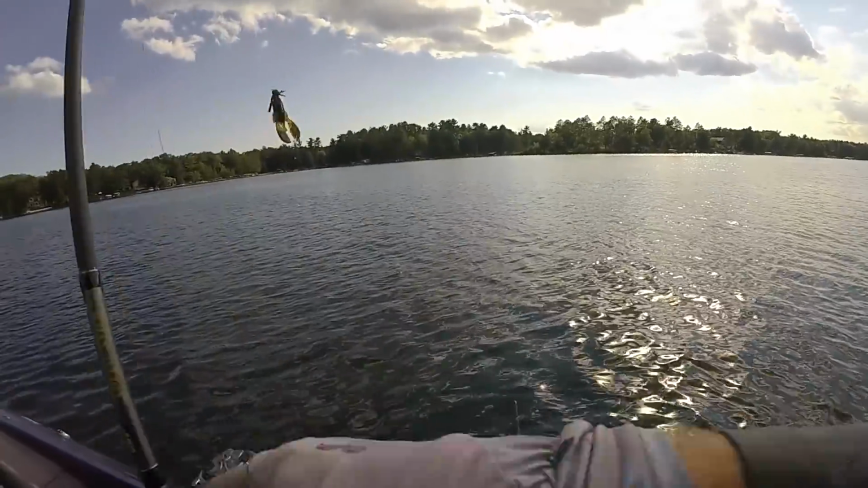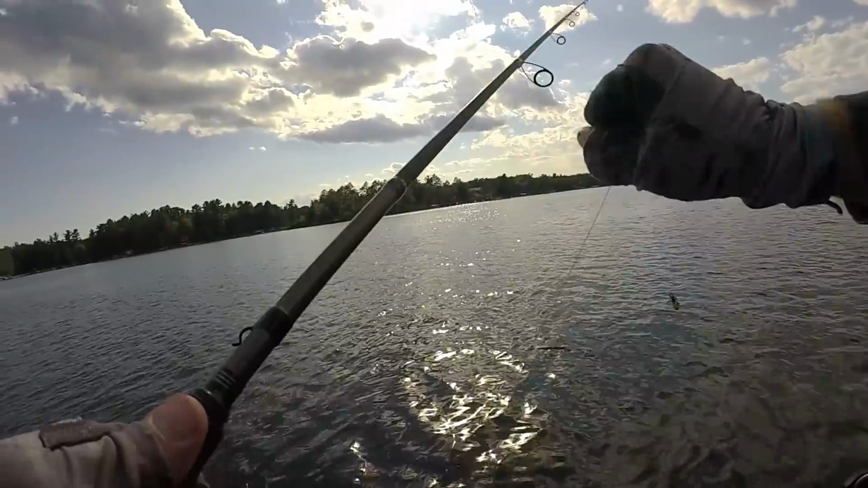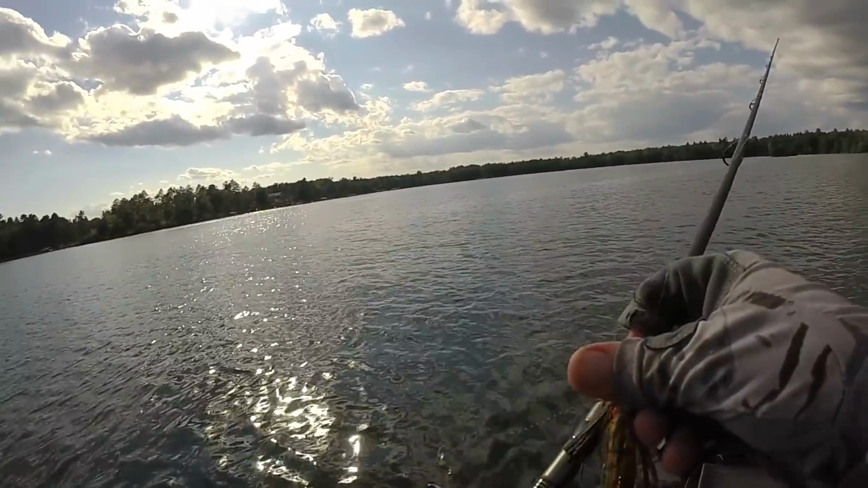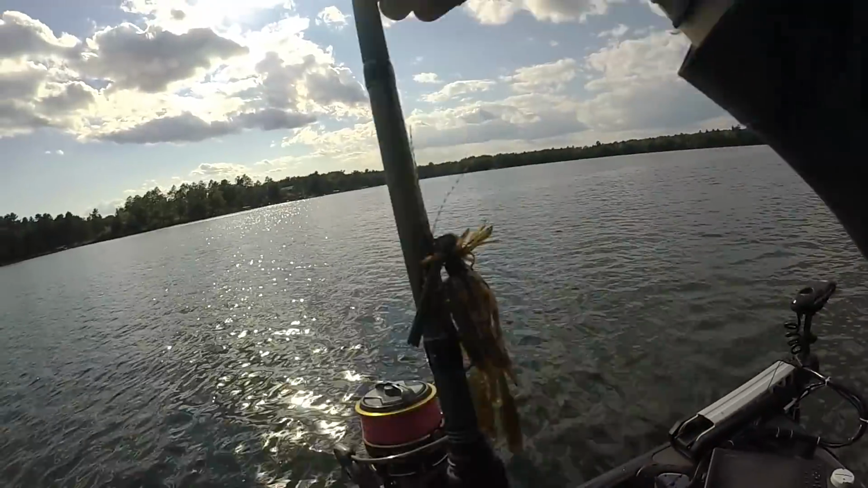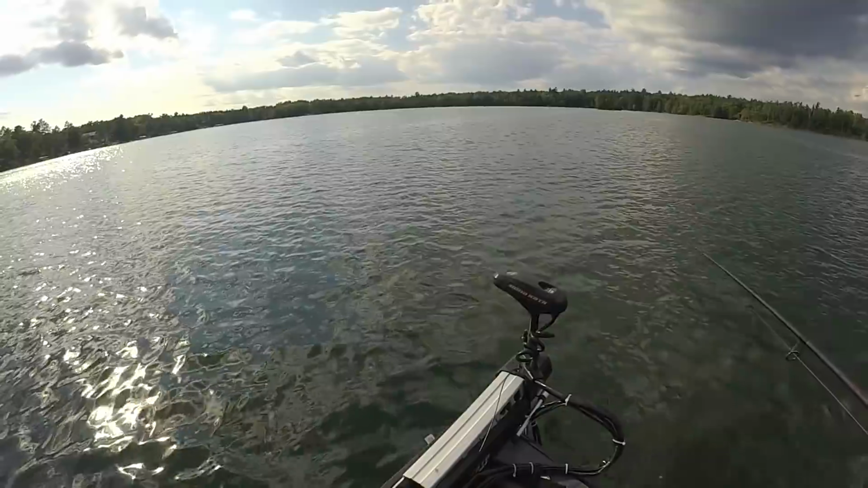Okay, we're done trying to catch the extra fish. It's not going to happen. I'm going to end up losing one of these good fish, so we're just going to catch the one that we hook and go from there. All I'm doing to catch these fish is I'm using the trolling motor.